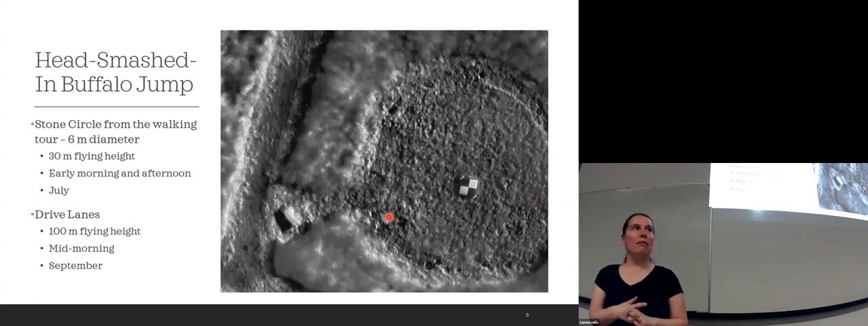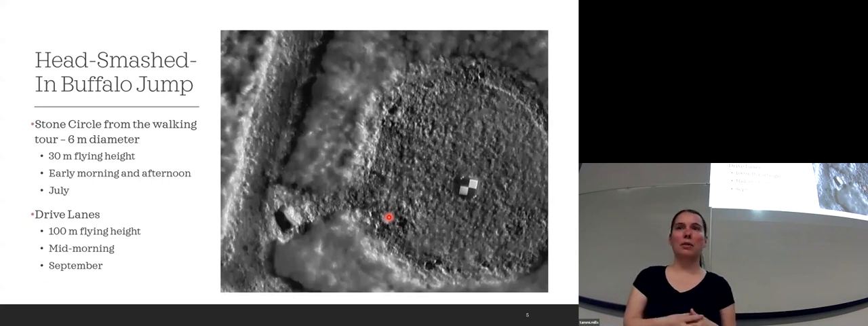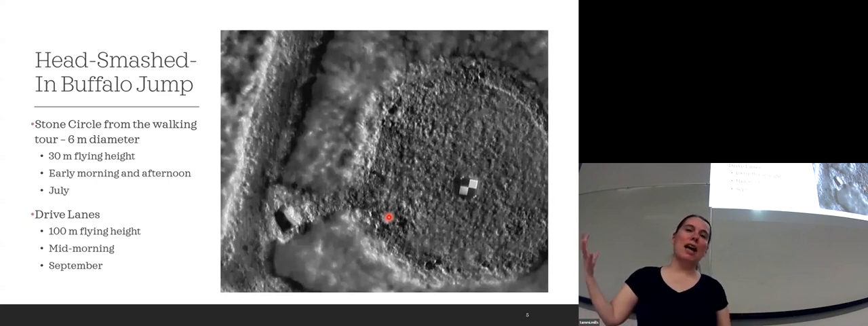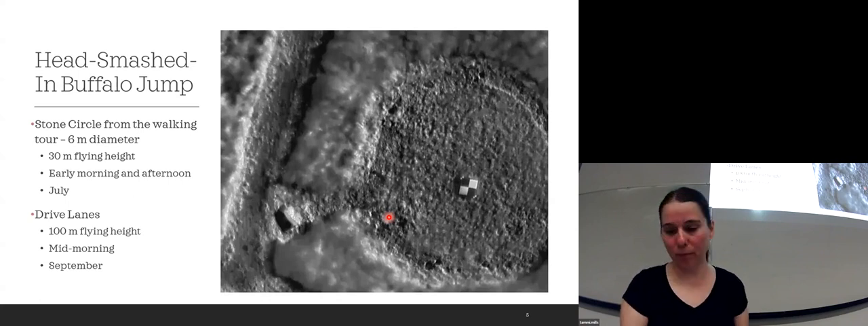We got up, I think, at 5 o'clock that morning, and we were out. We did 2 sites that day, so we were out at like 6 o'clock in the morning flying. So it was still relatively chilly in the morning, as it can be even in July. So the rocks haven't had enough time to absorb the sun's energy to emit it as well.